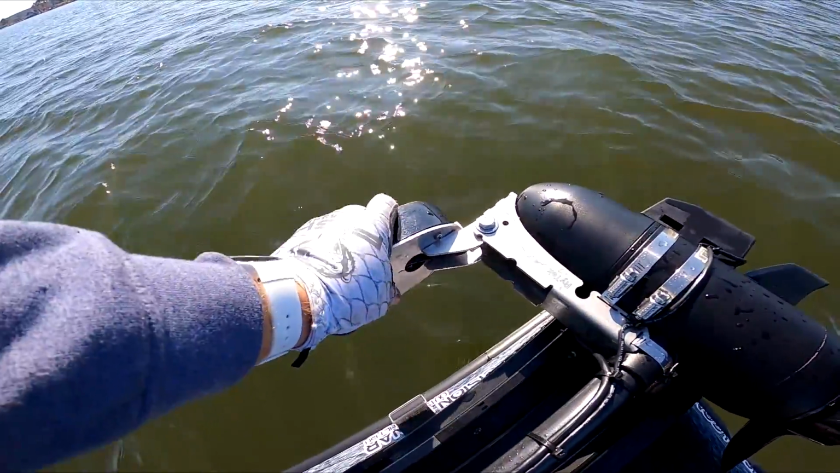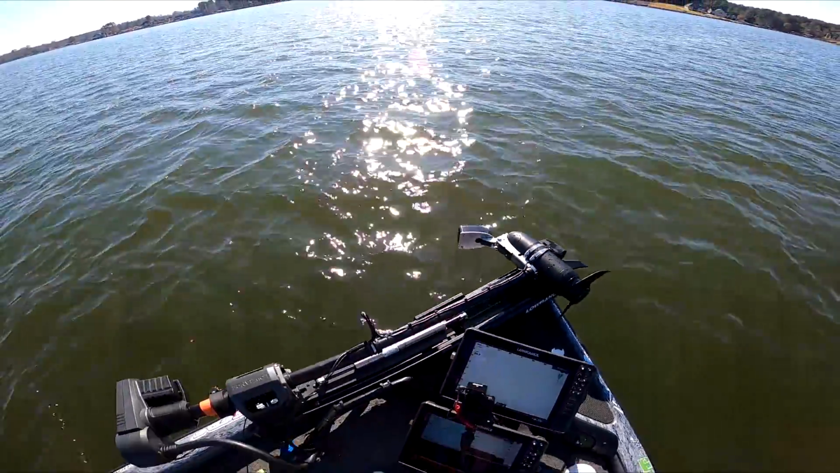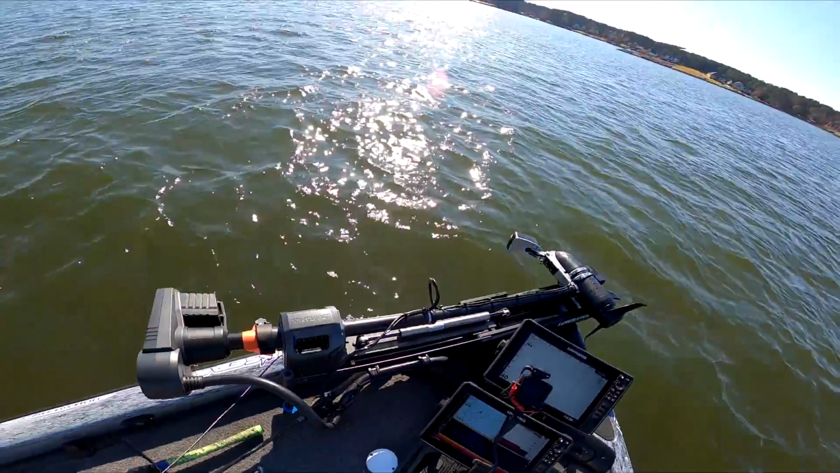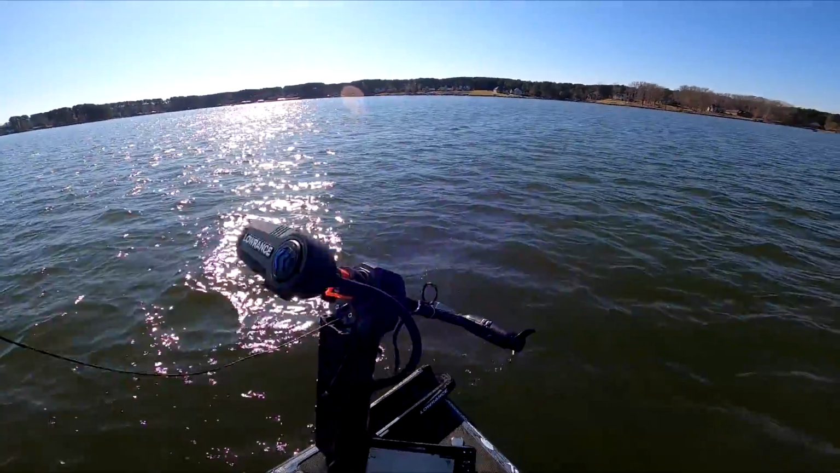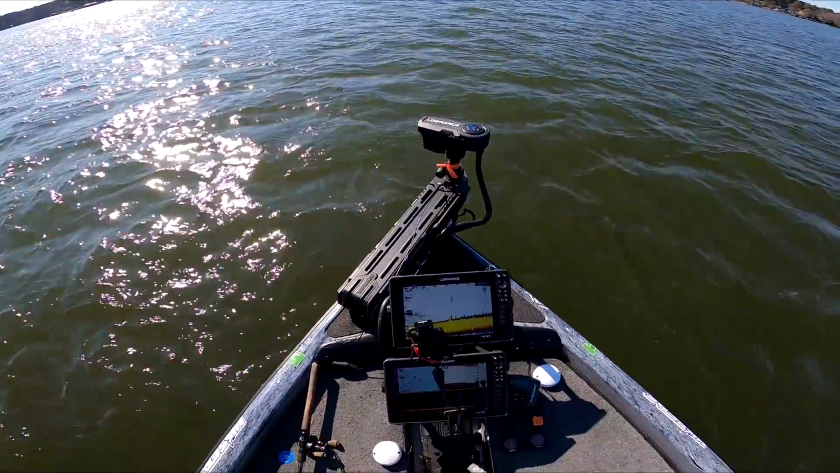It's got a notch right here that shows you the perfect angle. As long as you put it in that notch, you've got your perfect 30 degrees every single time. So you've got your down, you've got your store, and you've got your fold with it.